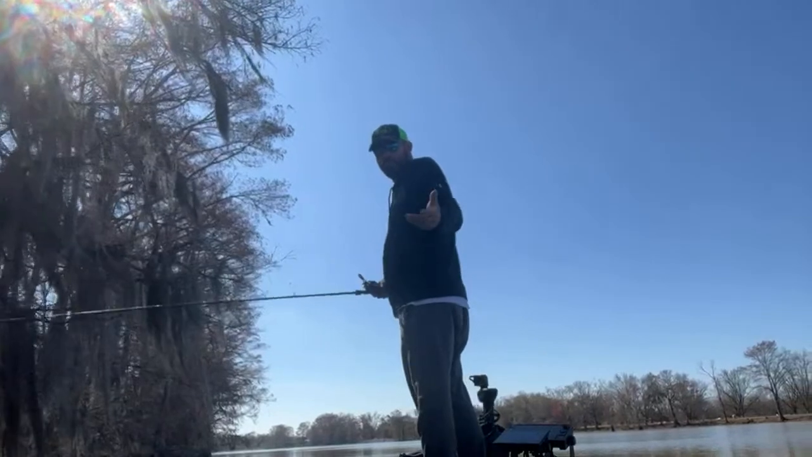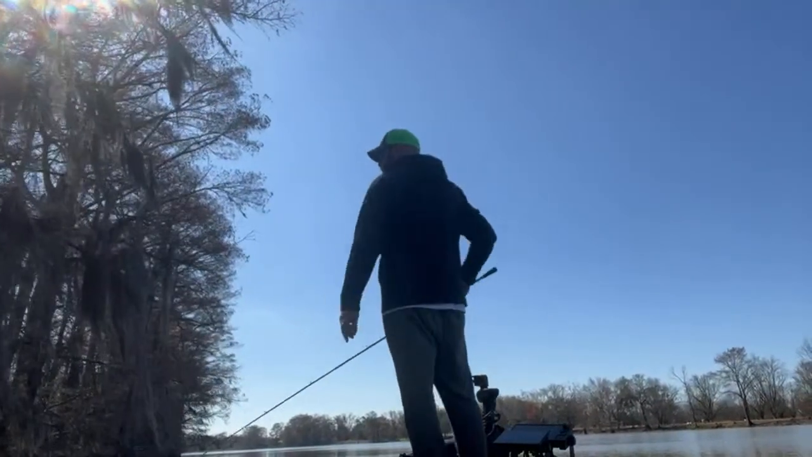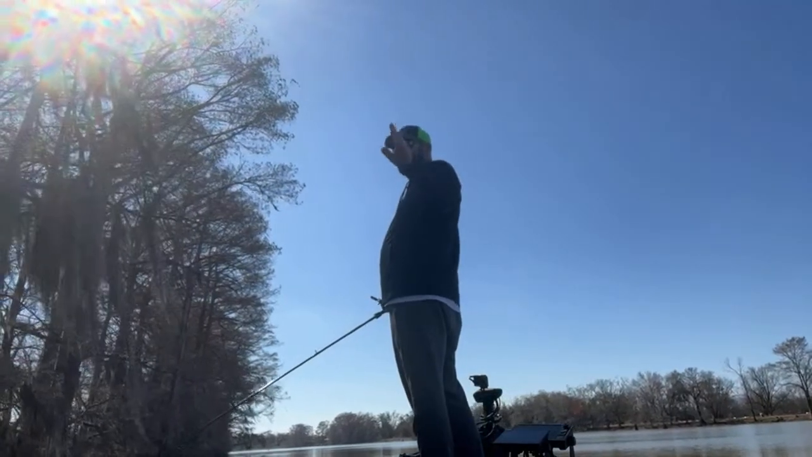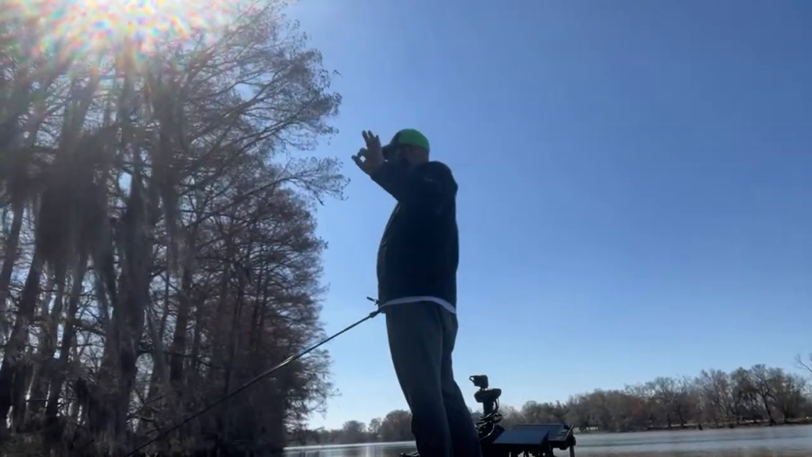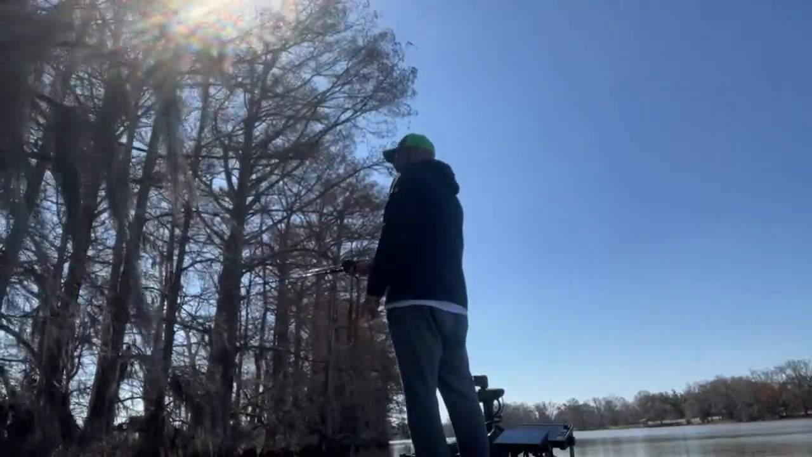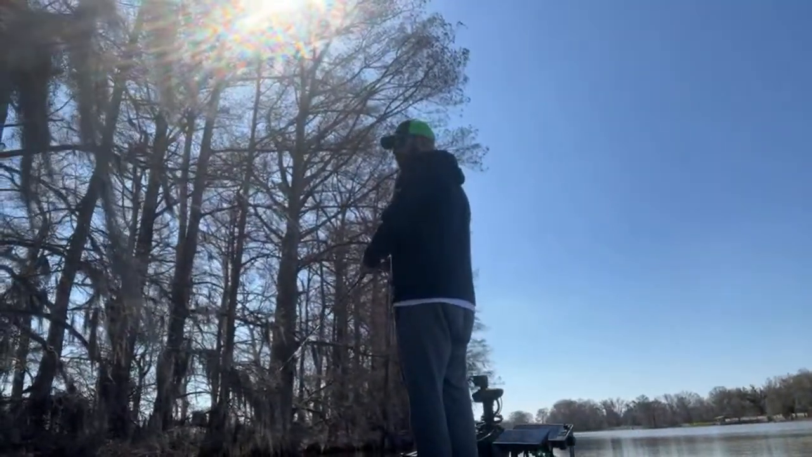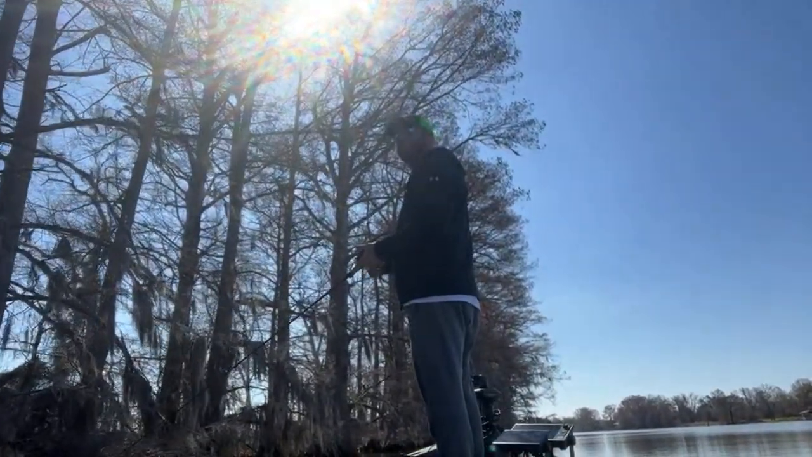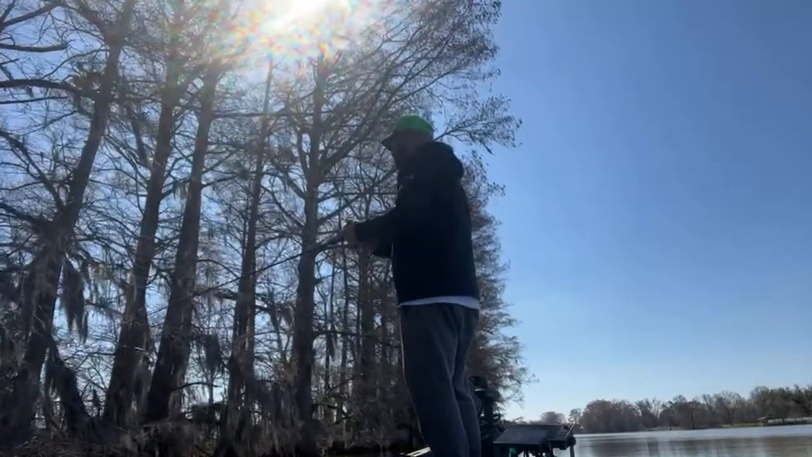Well, I had one on and lost him. That's the way my day's going so far. Let's see, I've had 4 bites, caught one 4-pounder, lost 3 other fish. That one wasn't very big, maybe 2 pounds. Lost a real big one. So, not the day I'm wanting so far, but we're just getting started. So, you know.